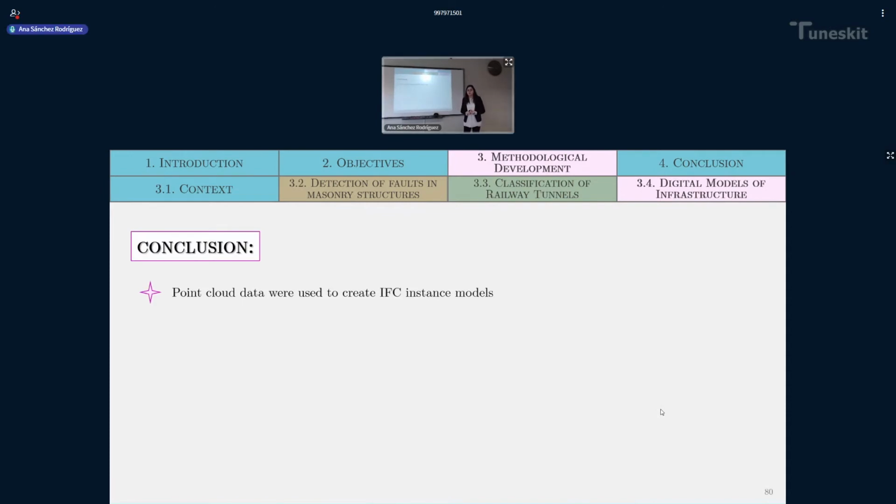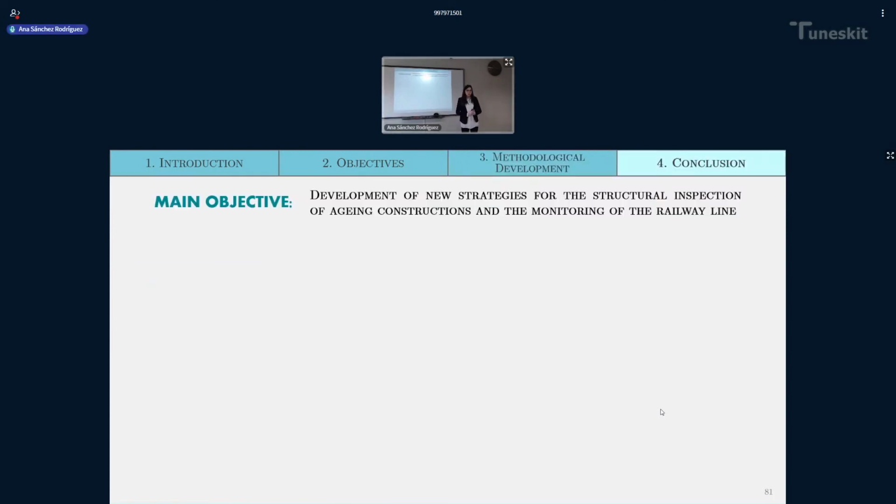And we get to the conclusion. The conclusion of this chapter is that point cloud data were used to create IFC instance models. I would like to add that using laser scanning data, we are able to get the as-is state of an asset and transmit this into digital models of the infrastructure, which is the objective of the digitalization of information nowadays. And with this, we reach the final chapter of this presentation, which are the conclusions.